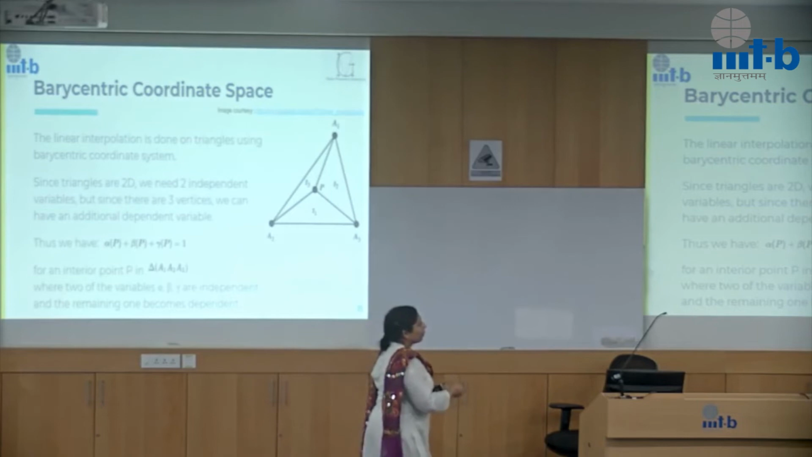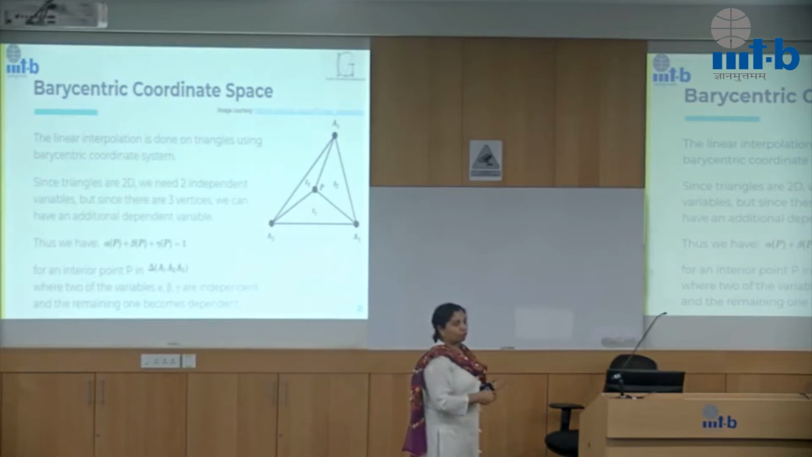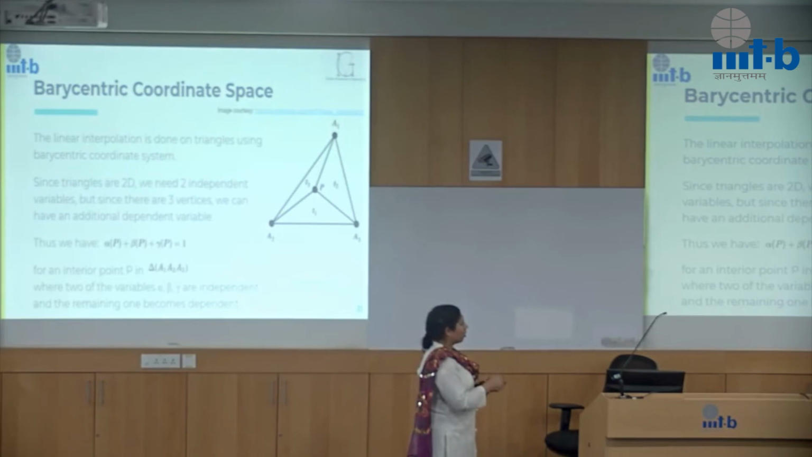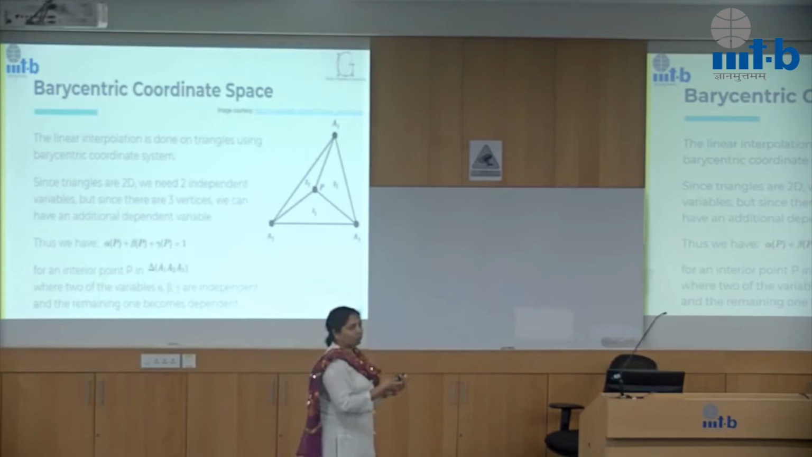So then the question is, how do you come up with this alpha, beta, gamma value, where we have a constraint of alpha plus beta plus gamma is equal to 1. Now this stems from the fact that a triangle is a two-dimensional geometric primitive, and you don't want more than 2 independent variables, because the dimensionality of this coordinate space should be equivalent to the coordinate space that you're looking at. So if that's the case, alpha and beta can be independent, and when you do alpha plus beta plus gamma is equal to 1, gamma becomes dependent. You can choose any 2 of these to be independent and it will be fine. Okay.